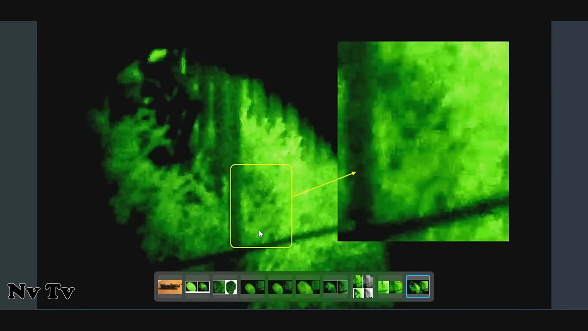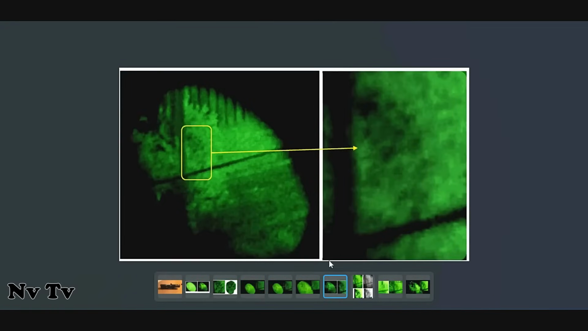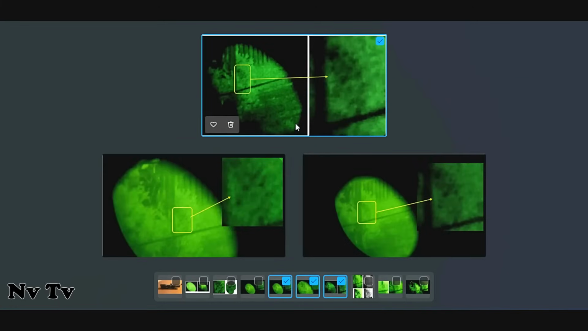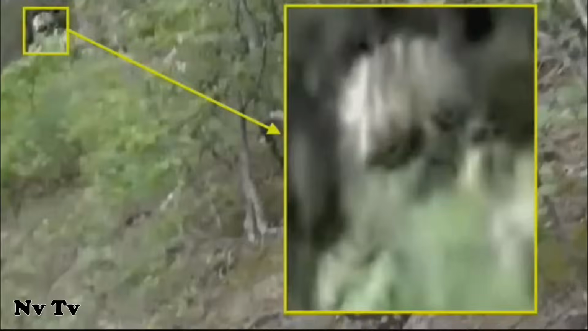There it is again. So I thought that was interesting. I finally sent it back because the quality of this thing is just so poor. But you know, at least I got something when they were messing around in the backyard. There's 3 different frames.